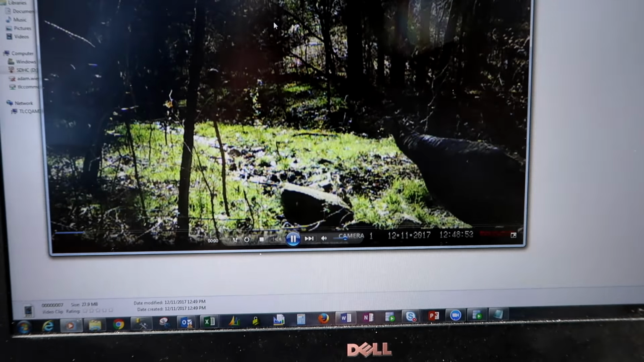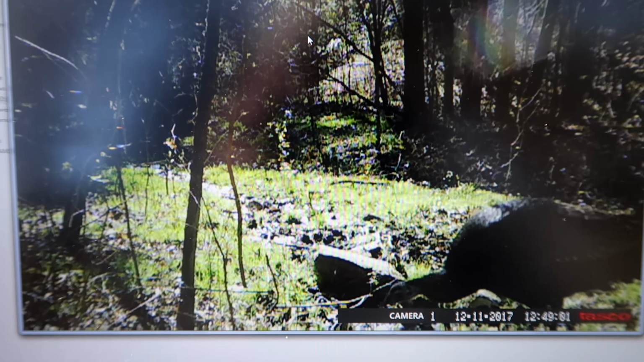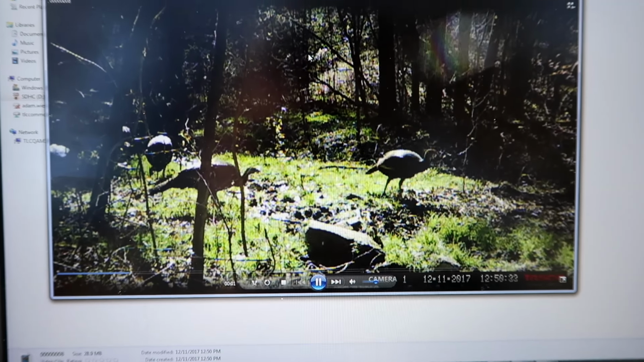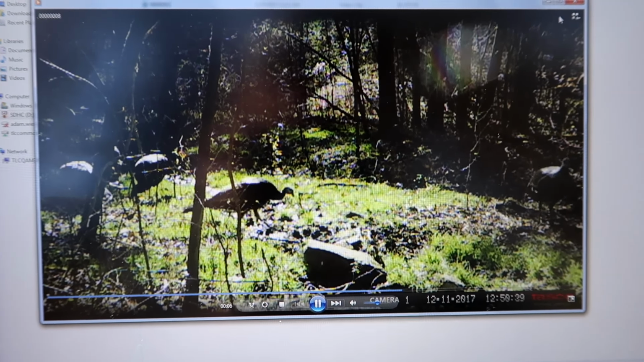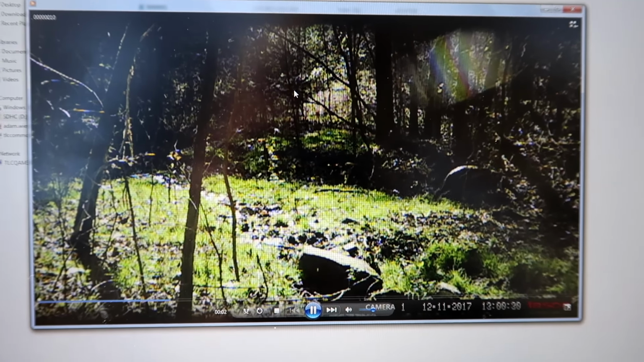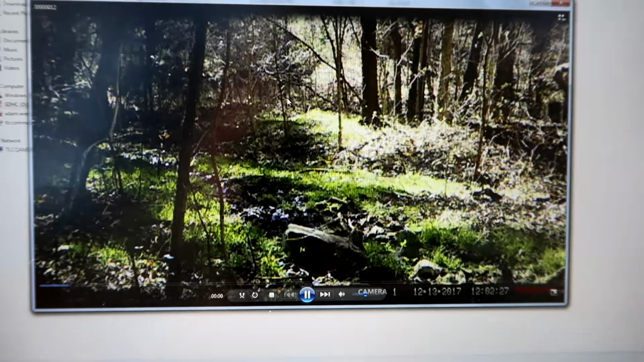Same day, oh no, next day. Look at that turkey. He's just strutting for the camera. Okay. Same day. Ooh, more turkeys. Okay, so apparently the turkeys we know for sure are not scared by molasses. Here's 10 minutes later. These turkeys are just hanging around that food plot. Okay, nothing the next day. Here's 2 days later.